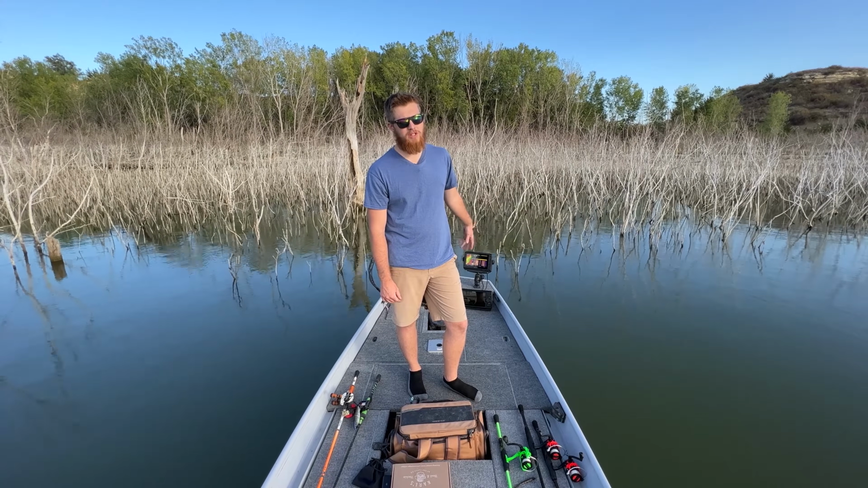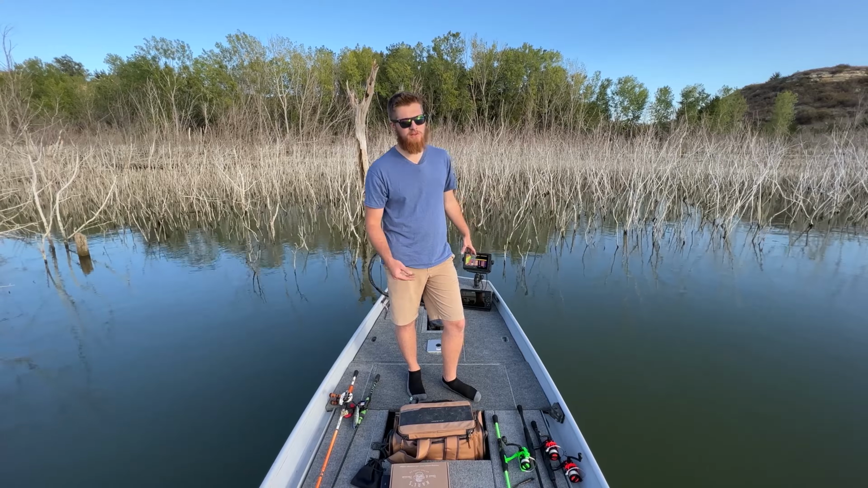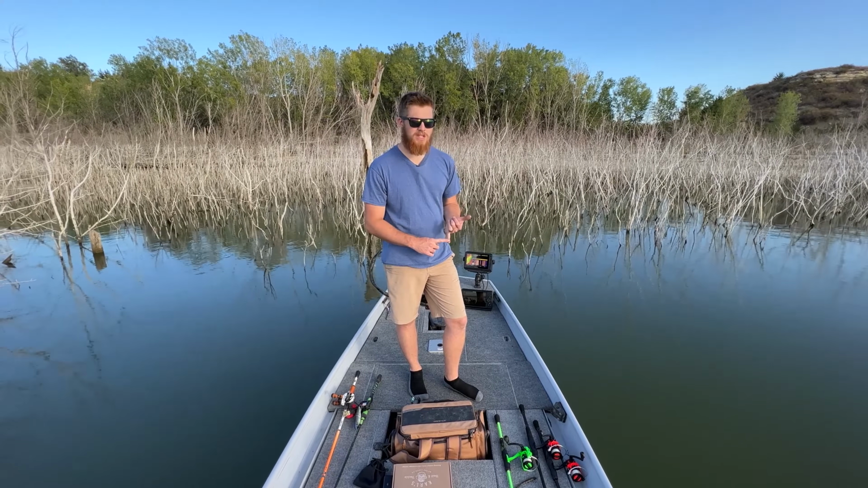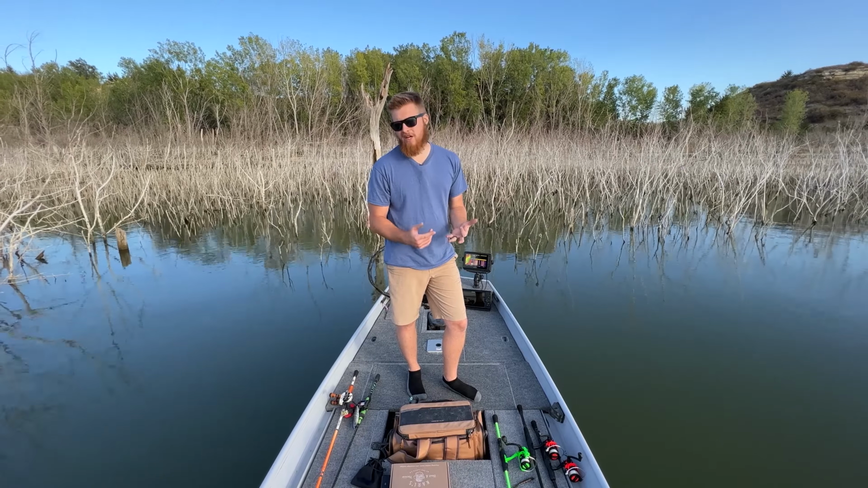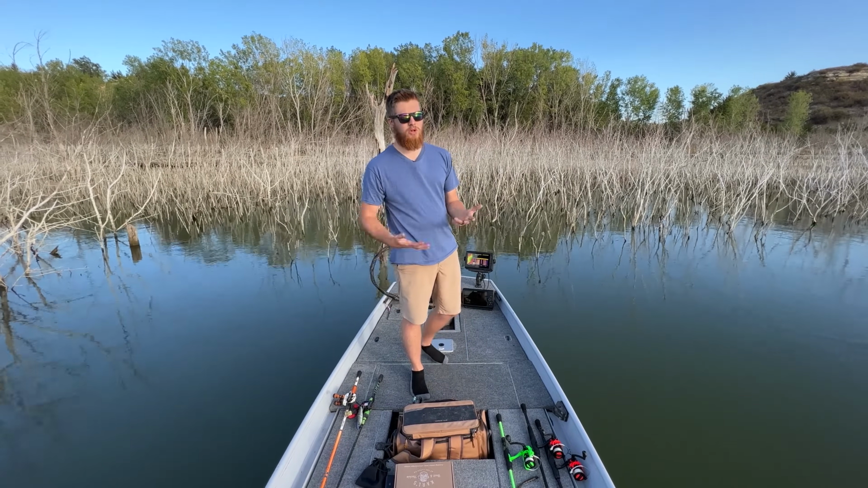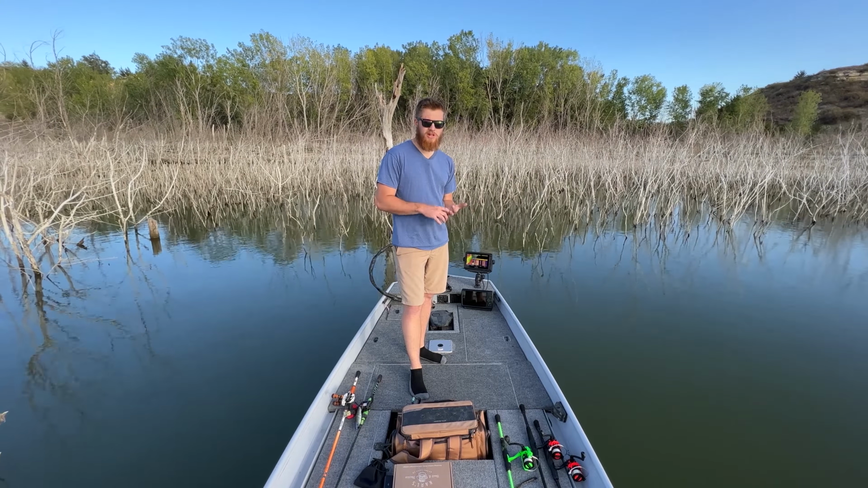With the new Echomap UHD 2, I think for me, that would be the best bet if I knew I was never going to go livescope. You get the built-in maps and you don't have side view, which isn't a huge deal to me right now, I don't think. It sounds cool. Will you actually use it? That's the question. And then you still get your traditional sonar and your clear view.